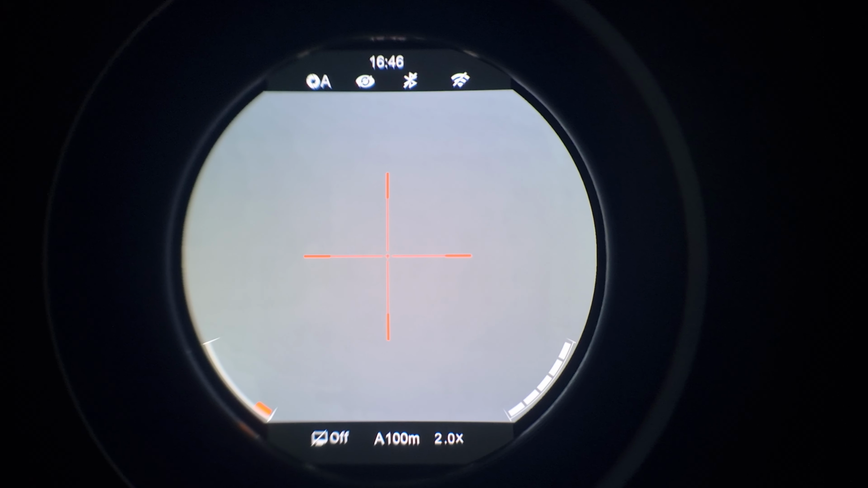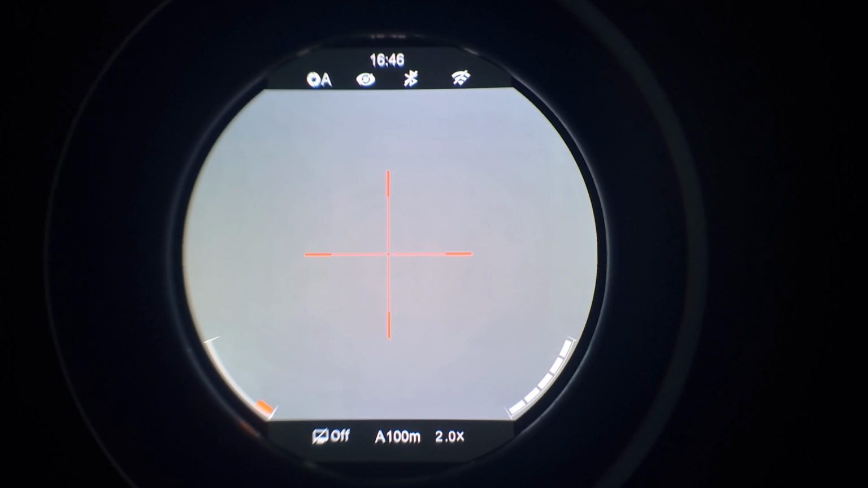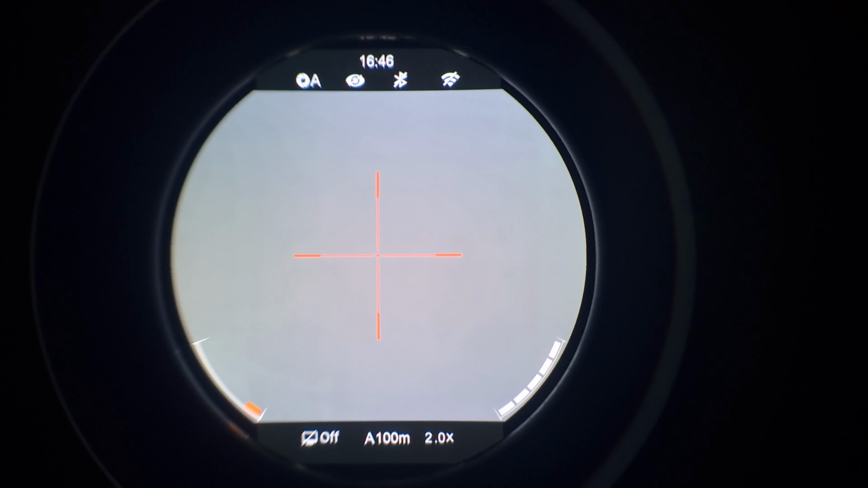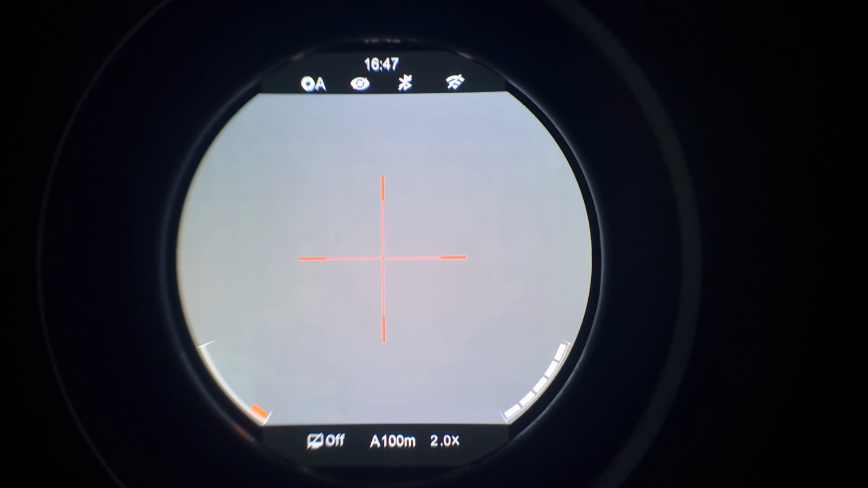Alrighty, I've just got my phone up to the back of this scope so you guys can see some of the menus and some of the screen. You see at the top there it's got time, then the aperture mode, it's in auto at the moment. You've got the clear mode, Bluetooth, Wi-Fi. Down the bottom that's for if you're running HDMI out or something like that. Then in the center of the bottom screen, it's profile A 100 meters, and there's the base mag at 2. So obviously if you wind that up you'll see 3, 4, 5.